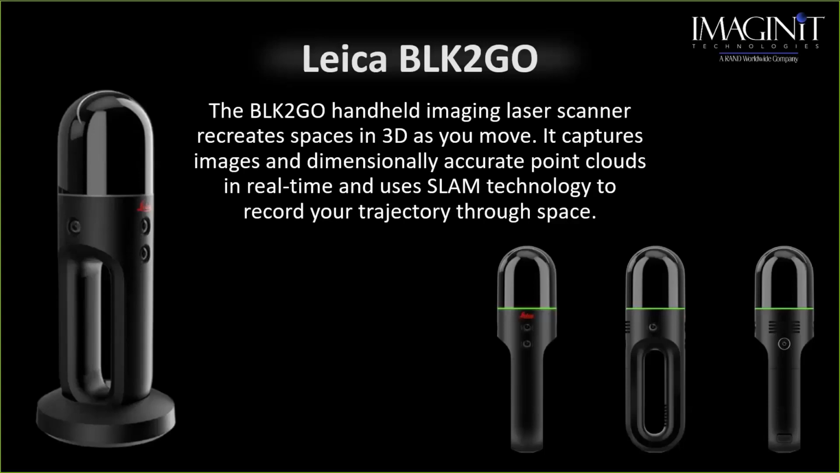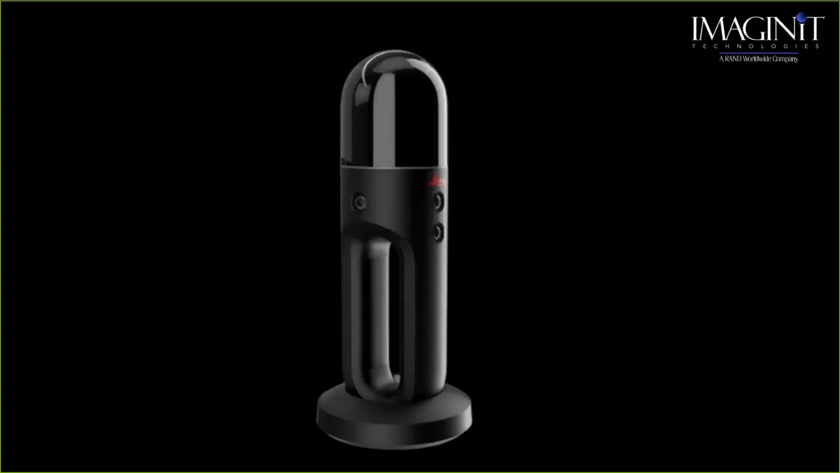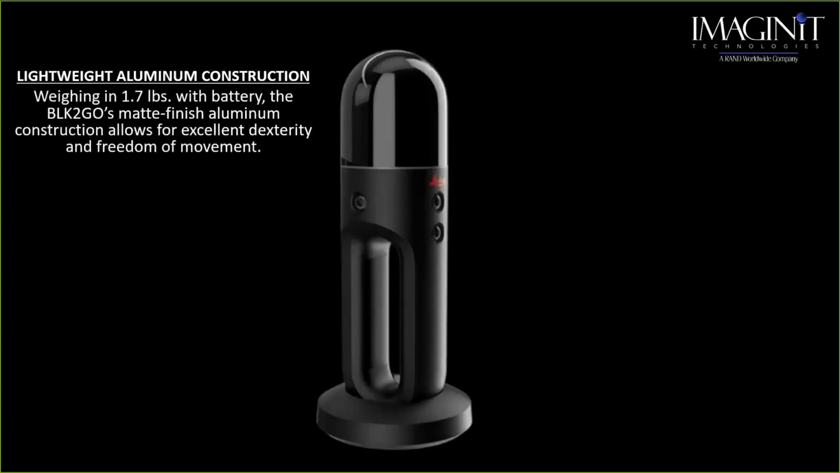But looking at this, there's about 6 features that I want to point out that we get a lot of questions about. For instance, how heavy is this unit? Well, this unit's made out of lightweight aluminum. It's going to weigh about 1.7. We'll round it up to 2 pounds. And that does include the battery.